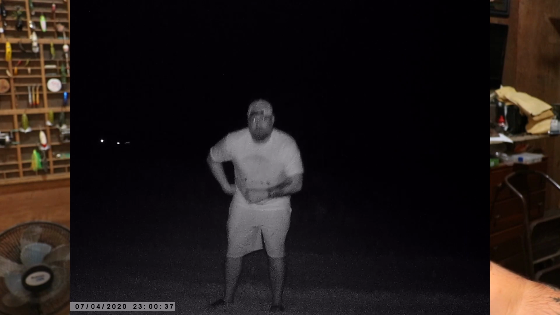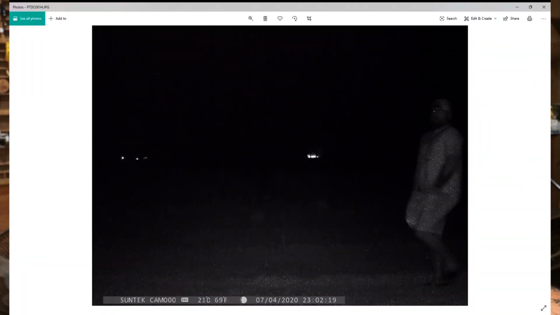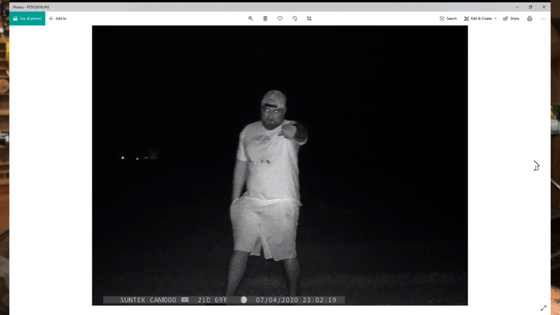So let's see what we get for nighttime, and we get for the light, horrible lighting at night. Just horrible lighting at night. And it's grainy. It is so grainy. It's worse than a Polaroid camera at night. I'm telling you, it's just horrible.